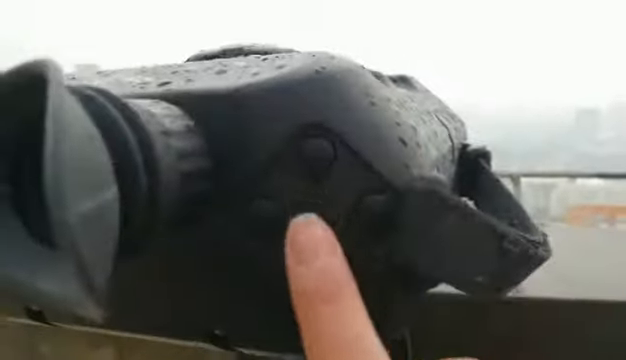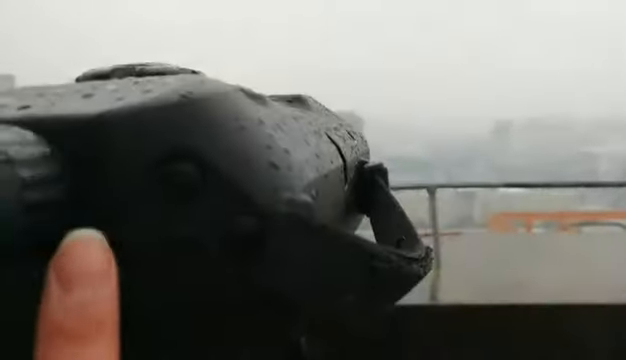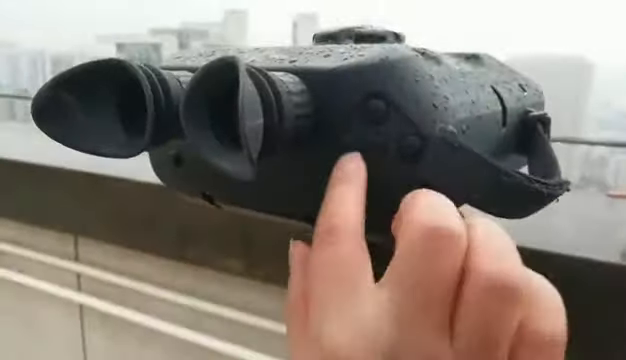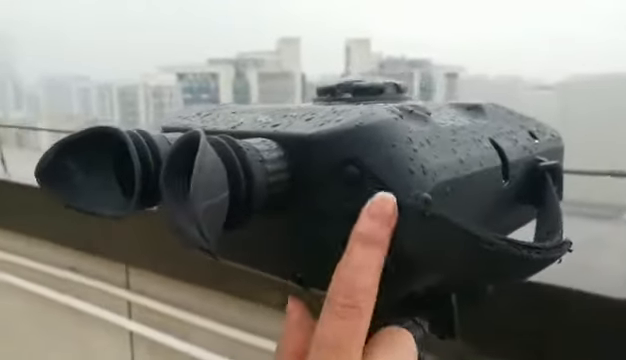As you can see, there are also 5 buttons. This one is the menu button, and this part is for FOV plus and up, FOV up and FOV down. This one is focusing. These 2 buttons are for focusing and for up and down.